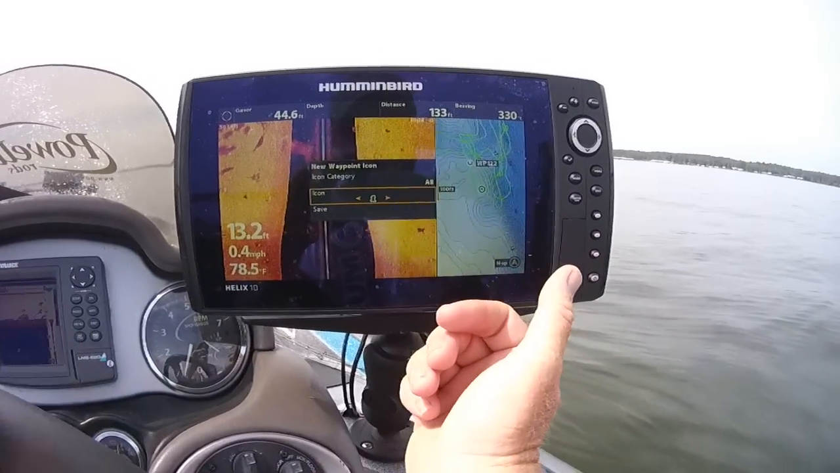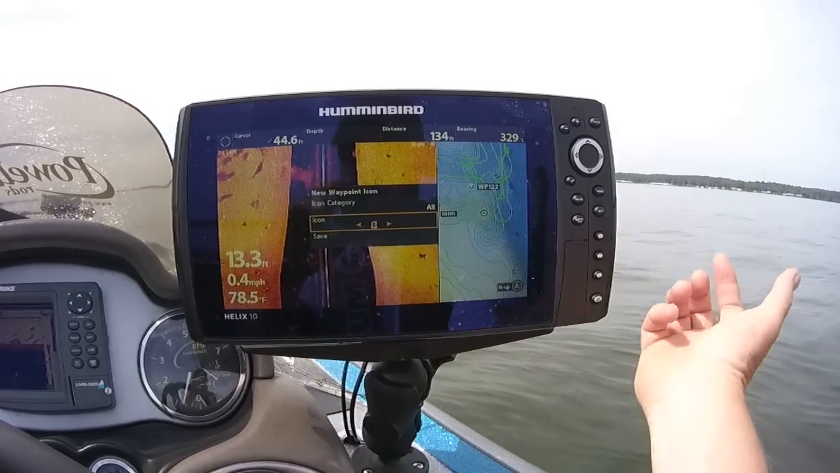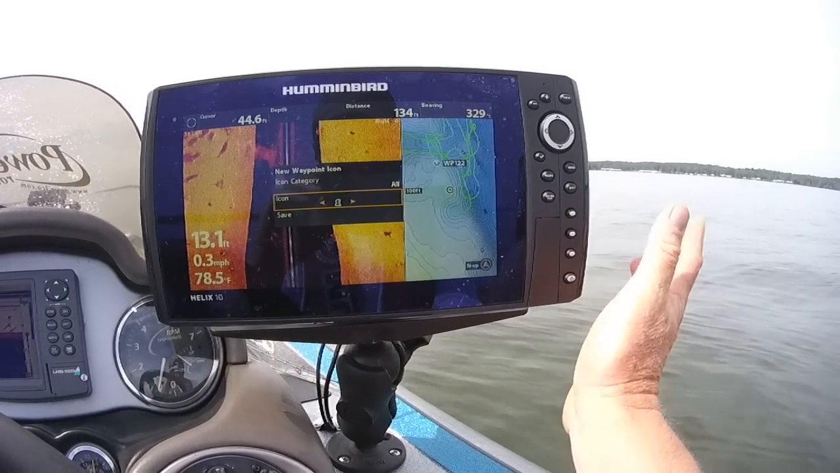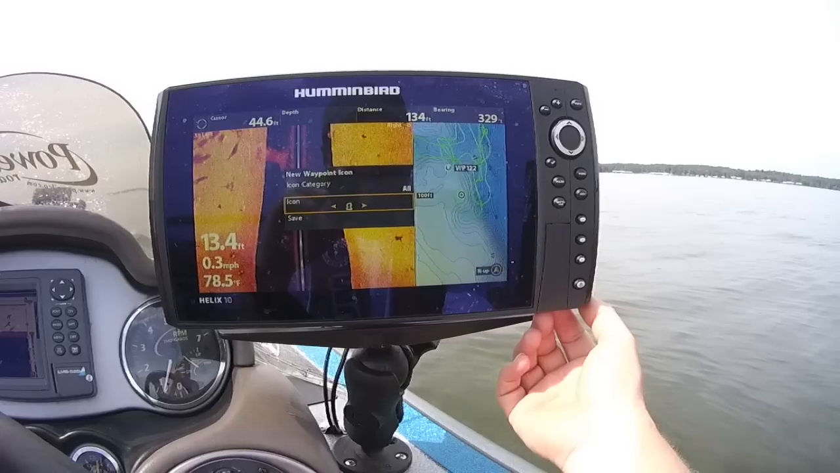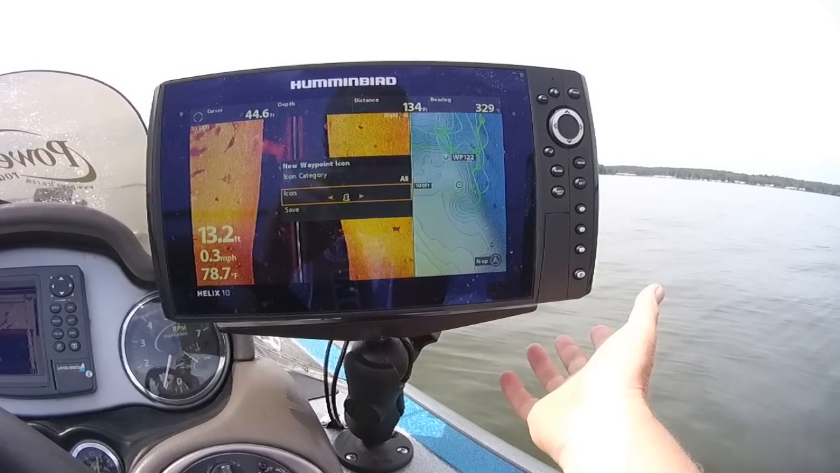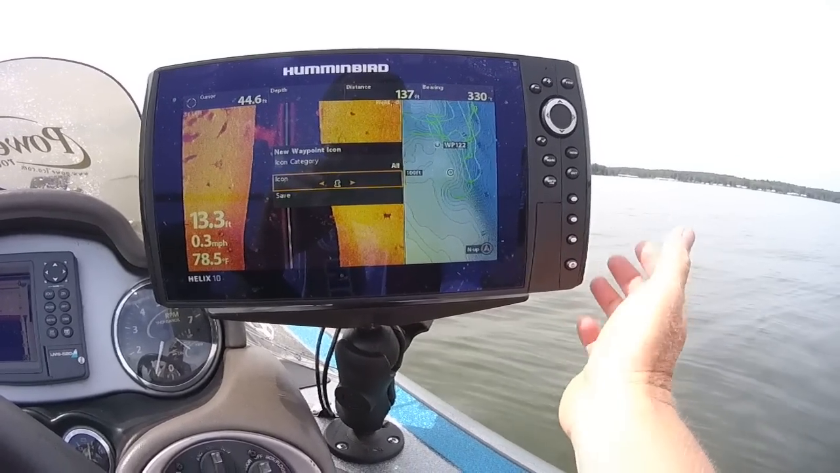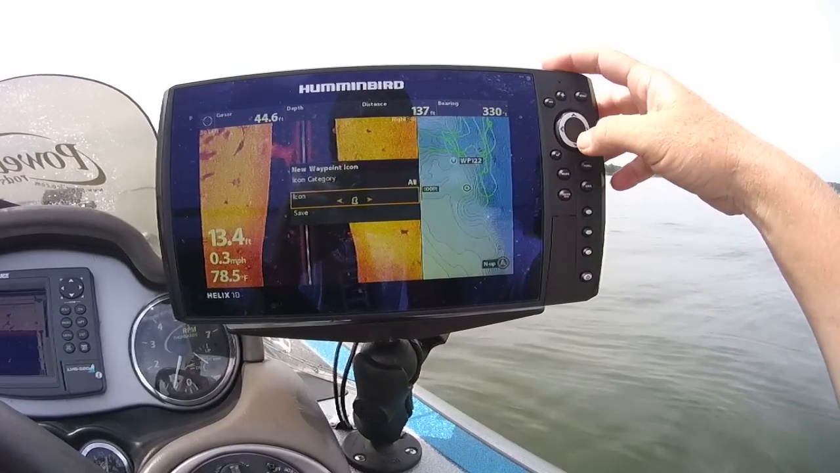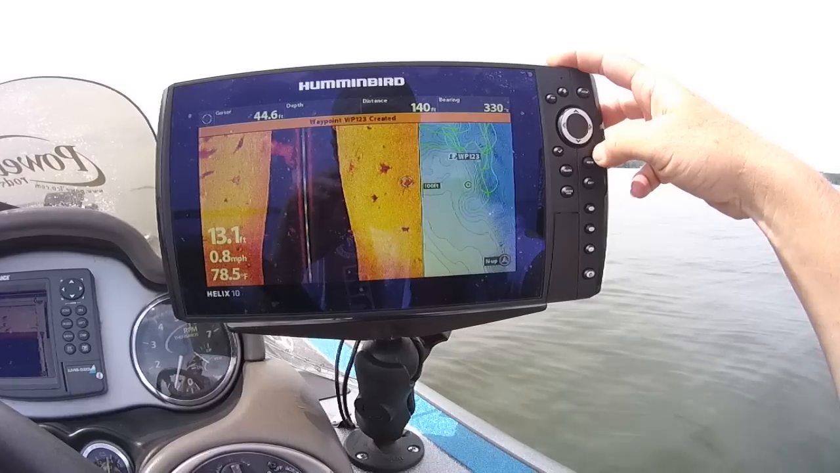So a lot of times when I mark a stump, I use this. If I see a fallen down tree or a brush pile, I usually use the tree symbol, just so I can kind of differentiate when I go to those spots what they are. So I've got that saved as a stump. I can come down here and hit enter.